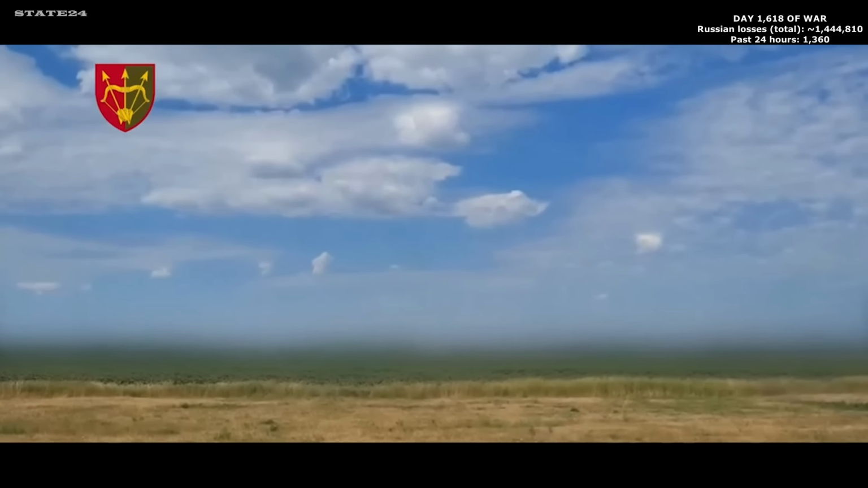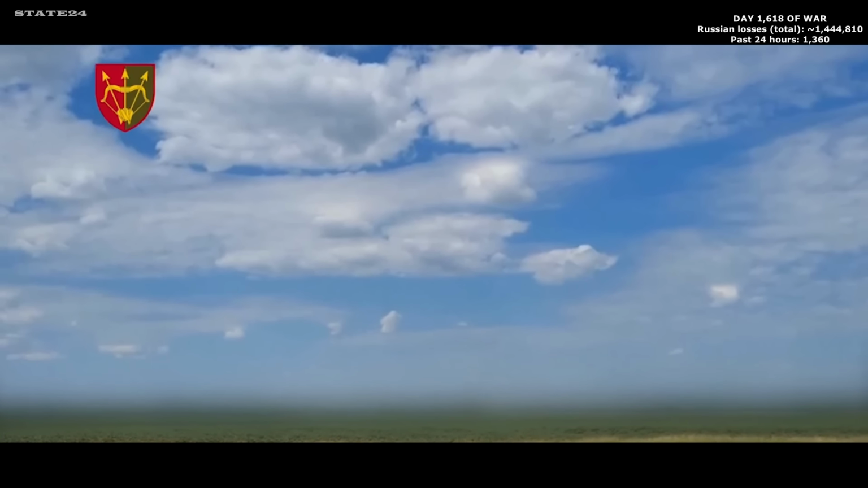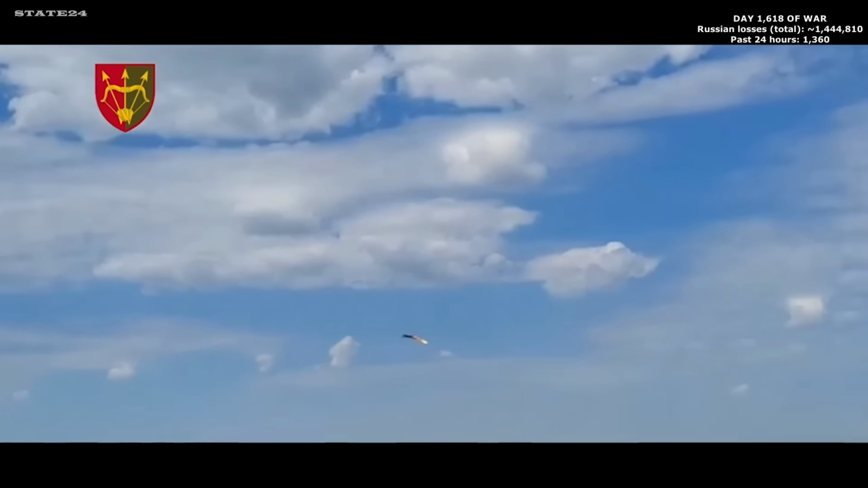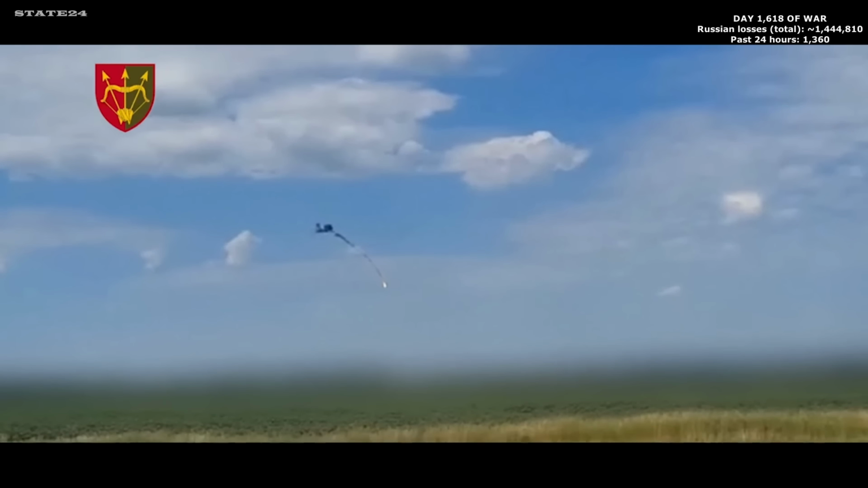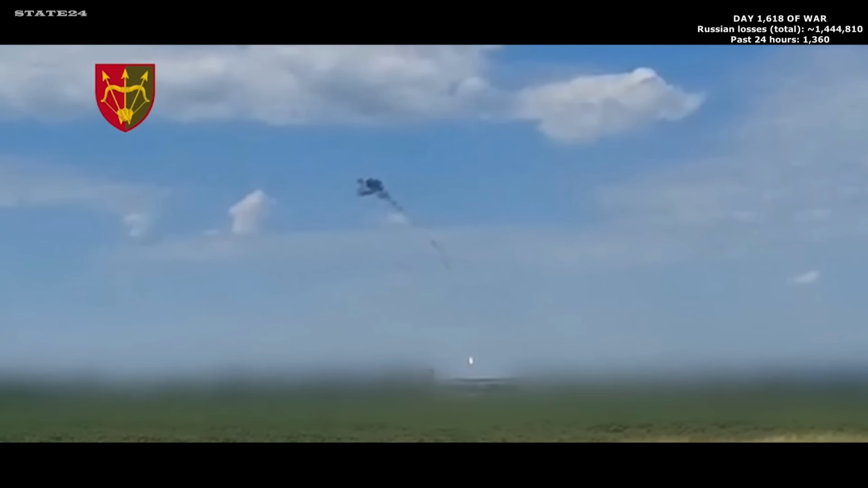A Swedish-made RBS-70 short-range air defense system, laser beam guided with a range of around 9 kilometers, thermal imaging and auto-tracking capability. Ukrainian air defense operators putting it to use against Russian aerial targets. A precision system designed exactly for this kind of engagement.